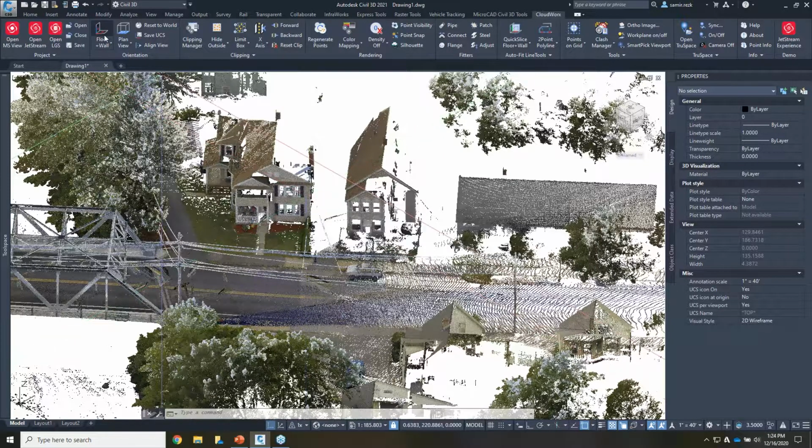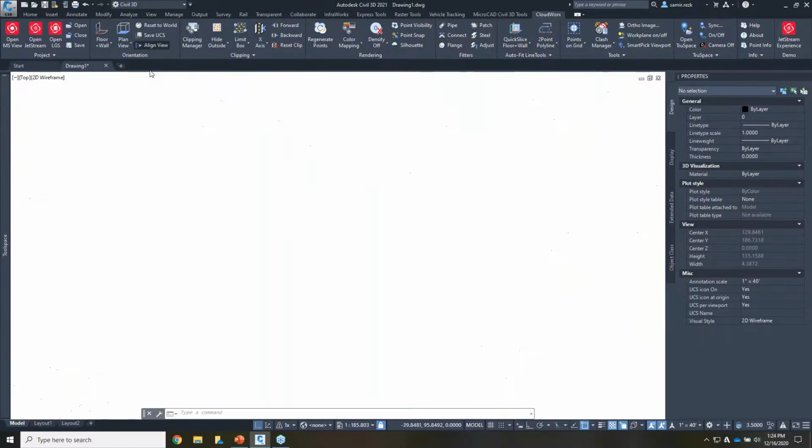With floor and wall, I select the road and the wall of the building, and you'll see right off the bat that my view cube updated to be aligned with the wall of the building. That is my Z elevation.